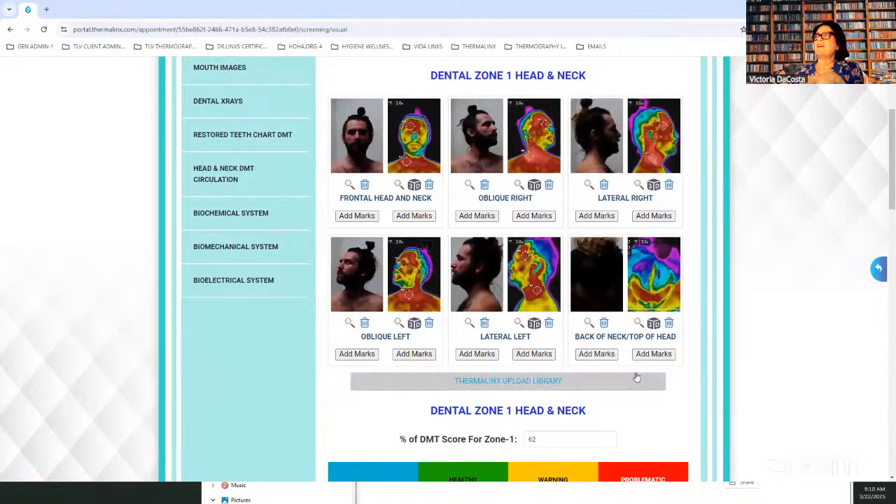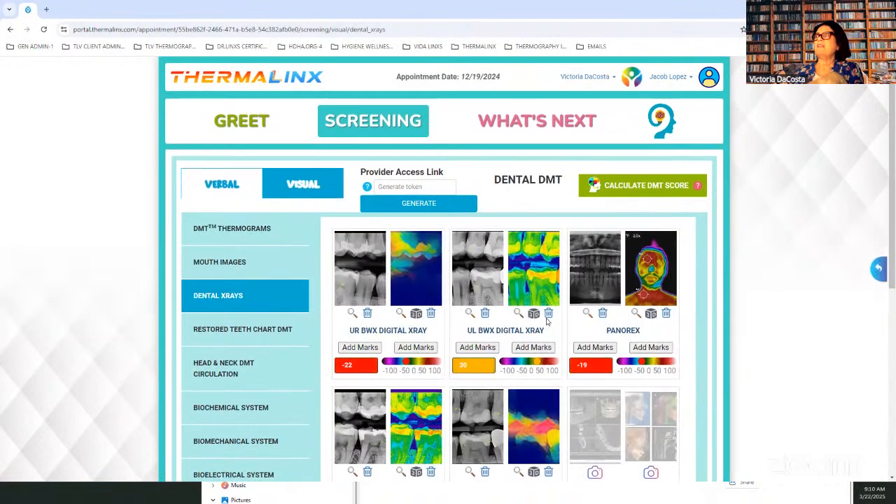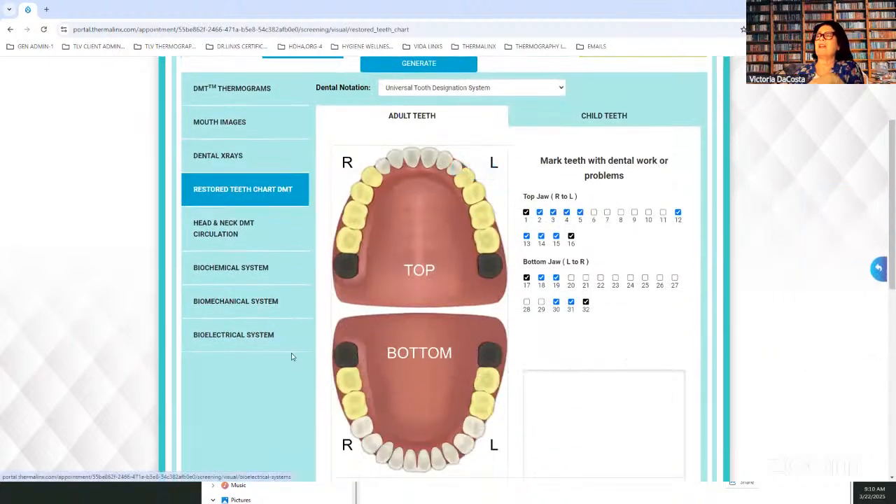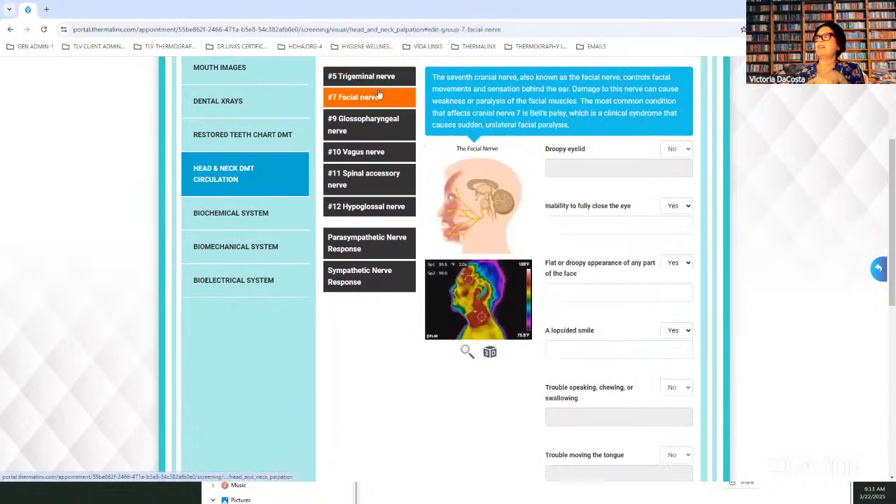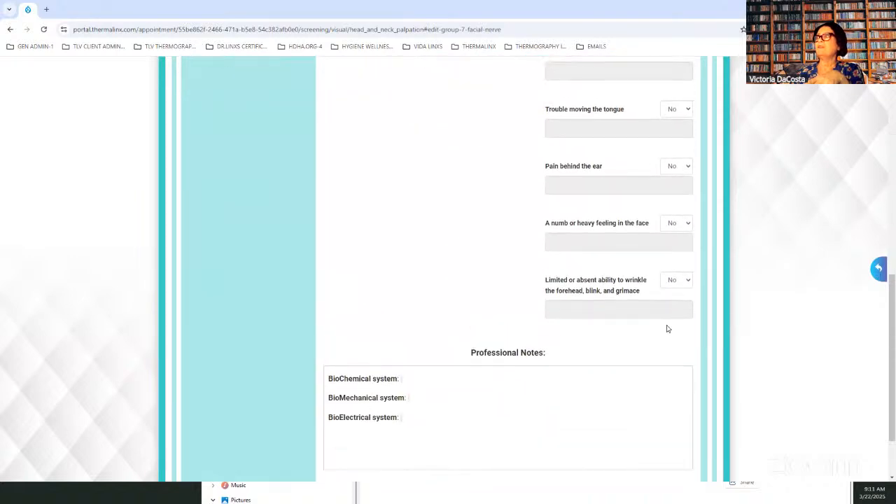This right here in zone 1 is all dental. And the charting of the teeth and the mouth images, the dental x-rays, all of this is information already taken from another appointment, most likely. The charting of the teeth, you're just passing the information on from another area of Dentrix or EagleSoft. And then here's where you do the observation on the visual and the verbal, going through asking questions. Here are the questions associated with each of the facial nerves. It doesn't take much time to go through, yes or no, asking these questions.